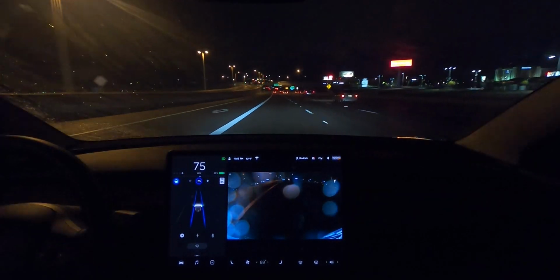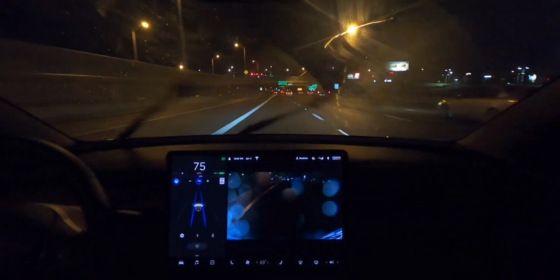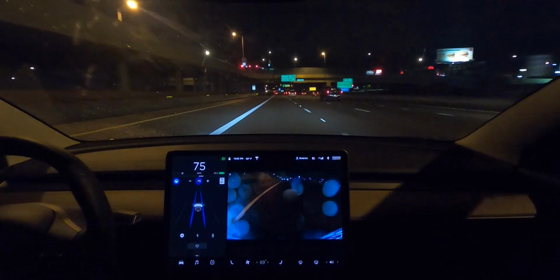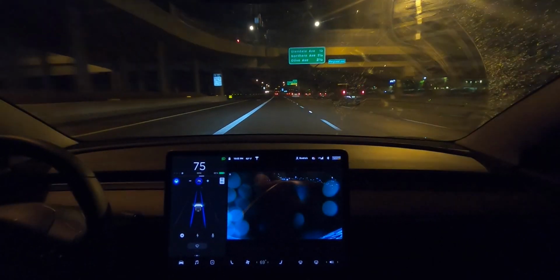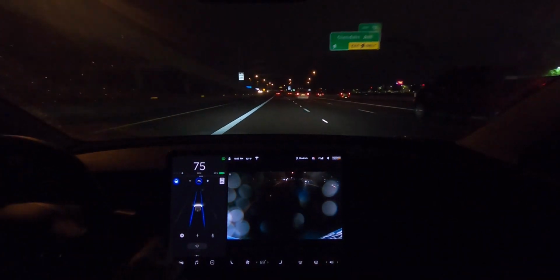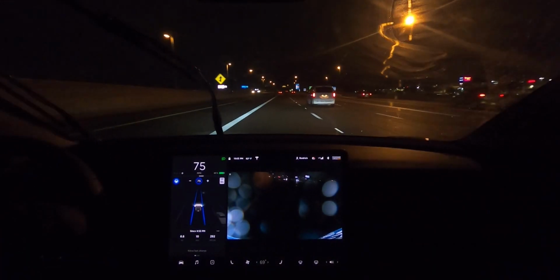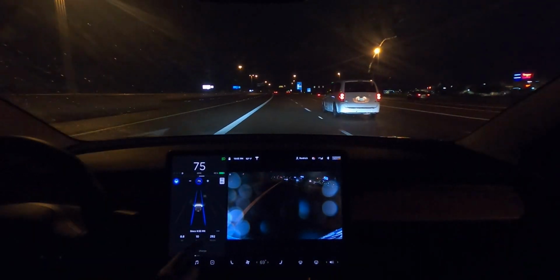Sounds like the rain's letting up a bit. You know what? We did lose about 5% already. Let's see. We're at close to 300 watt hours per mile, which isn't the worst, although it's definitely not the best.